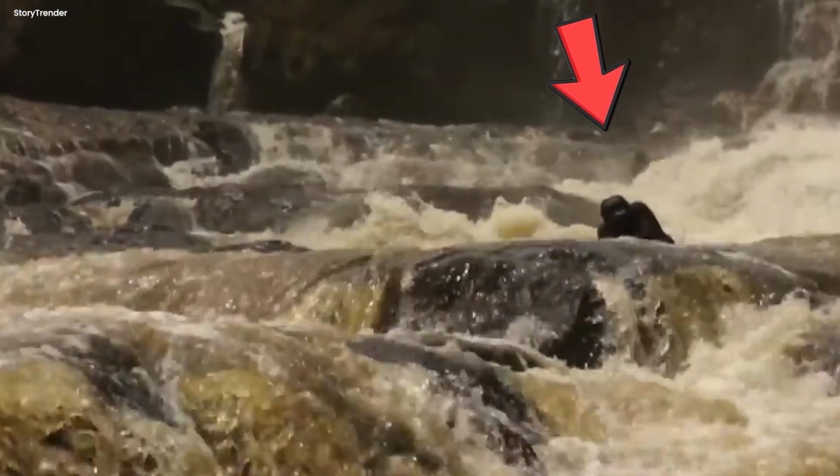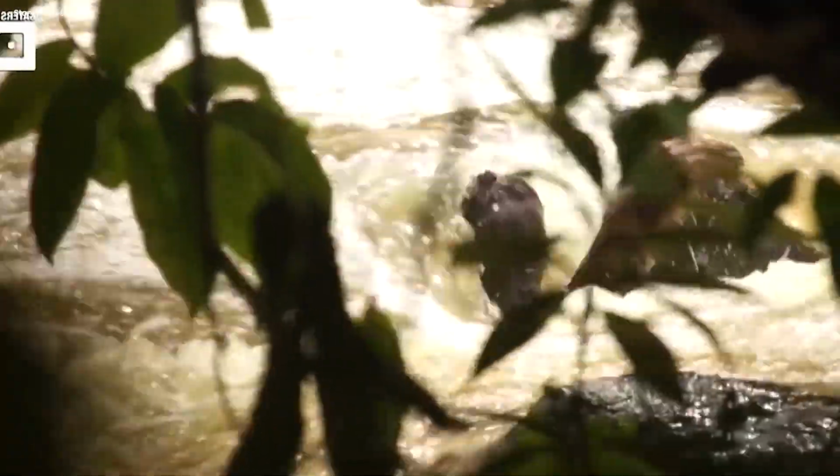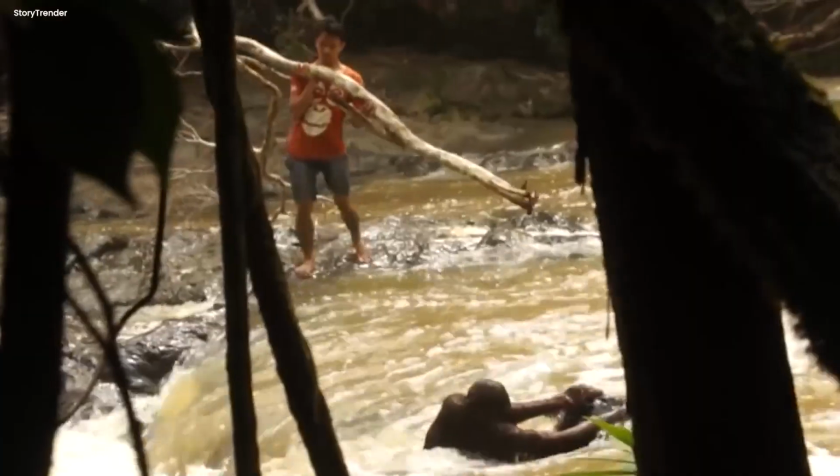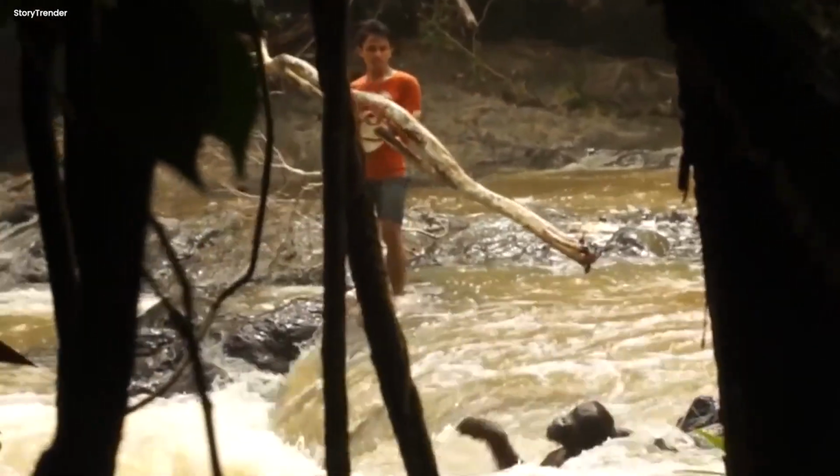Orangutan rescue. Toward the river, there was this orangutan, facing a tough situation, feeling like all hope was slipping away for its survival. But you know what? It didn't give up. And guess what? A human came to the rescue, carrying a long log of wood.